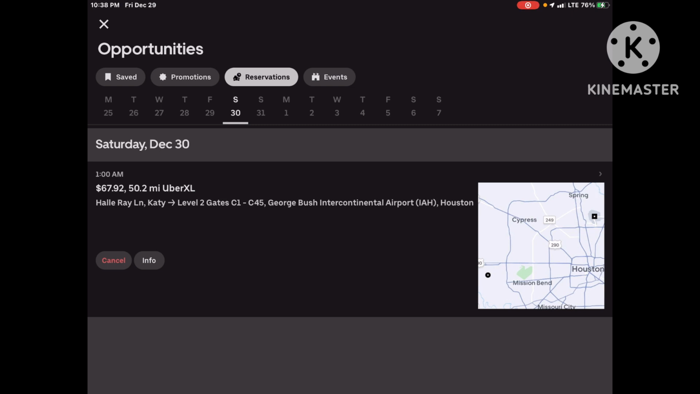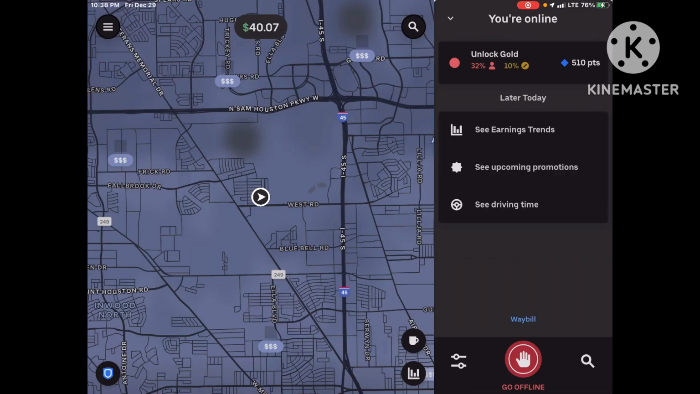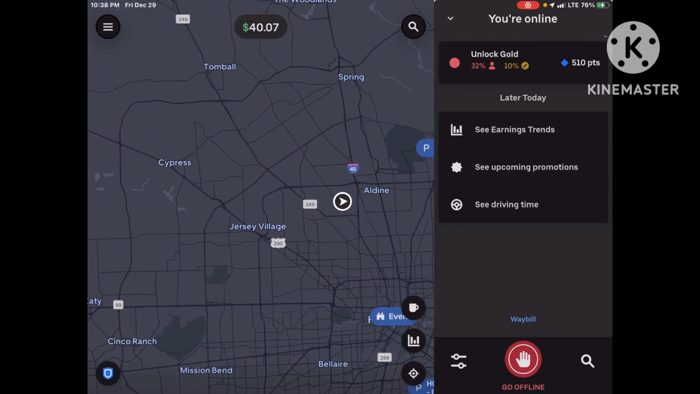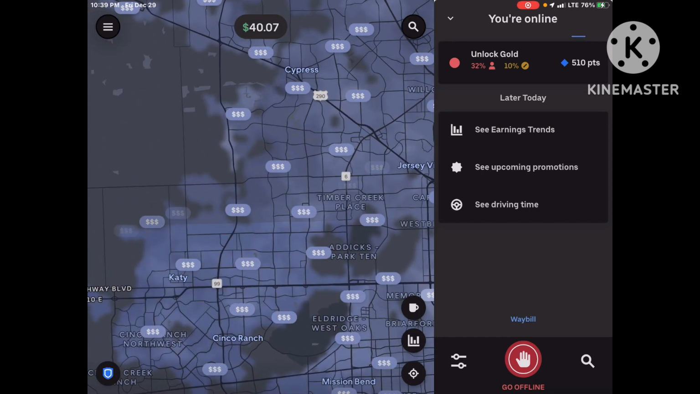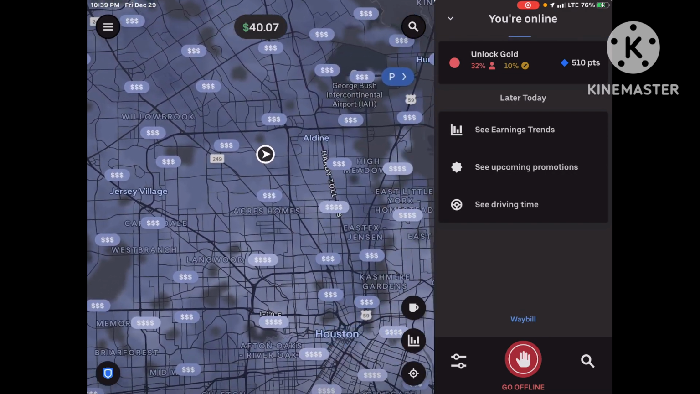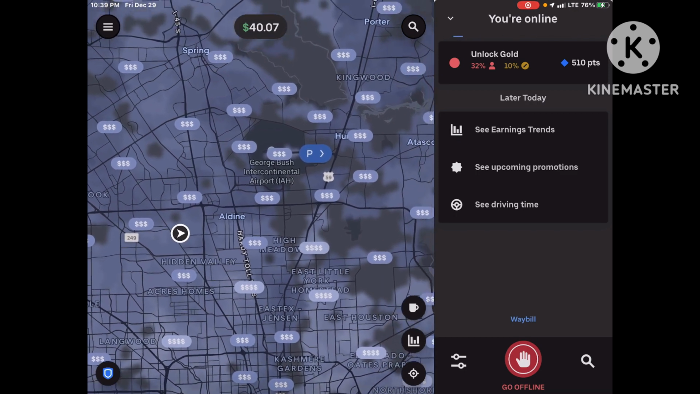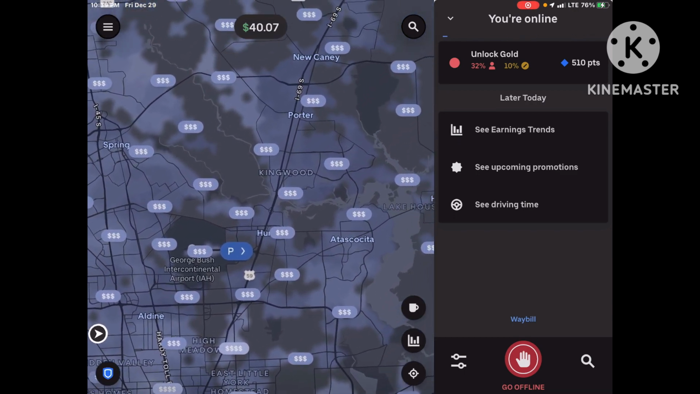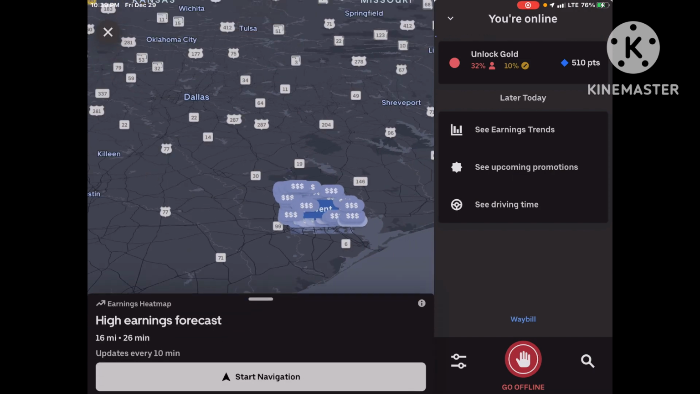It says 50 miles, guys, but honestly, that's because for some reason this is the route it gives us. See Katy's over here. It's going to tell us to go all the way into Houston, go all the way around, and then up 59 to the airport. Shit, and I think I just messed it up.